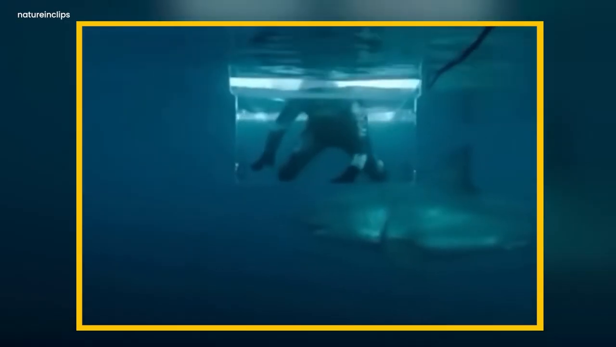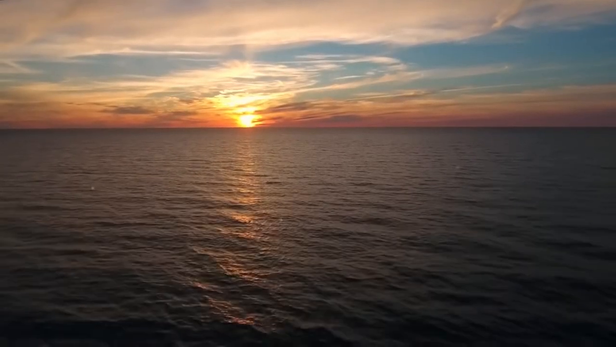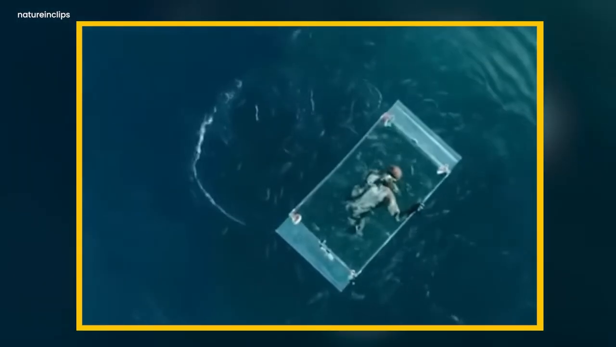Mysterious cage. The camera caught something very enigmatic and mysterious. The atmosphere was filled with uneasiness and fear. It was a scene of a man in a deep sea. He was in a glass cage. It dives into the sea to explore sea life. It was in the middle of the sea.